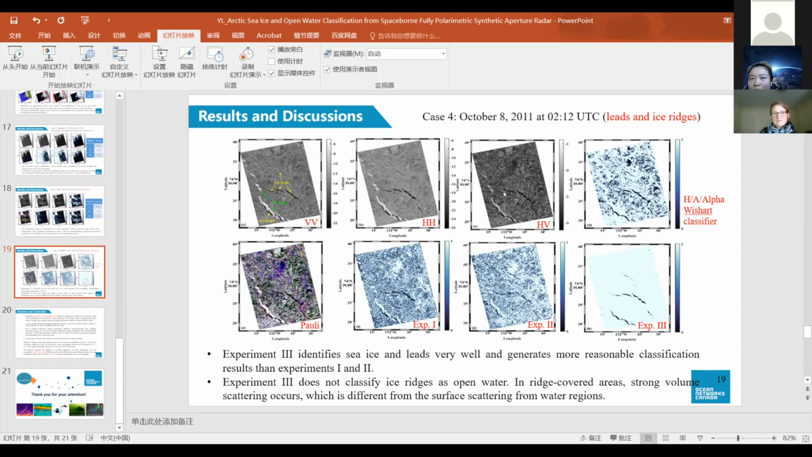It's about 25 kilometers, and the other satellites have very coarse resolution, so these small ice ridges can't be identified. So we just identify the sea ice leads through visual interpretation.